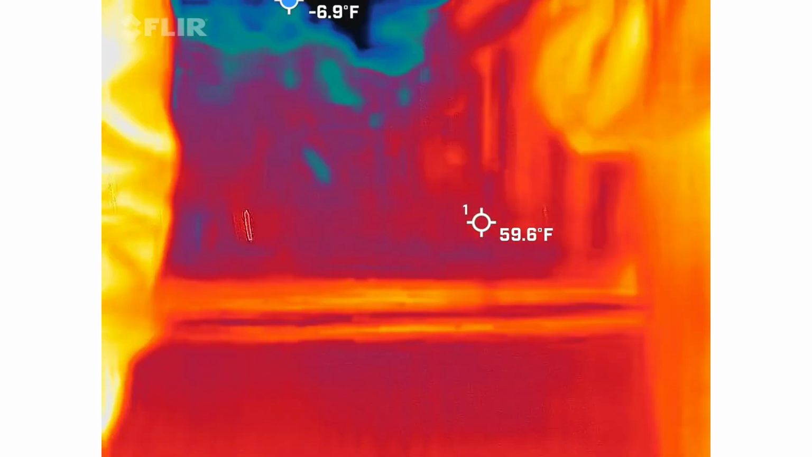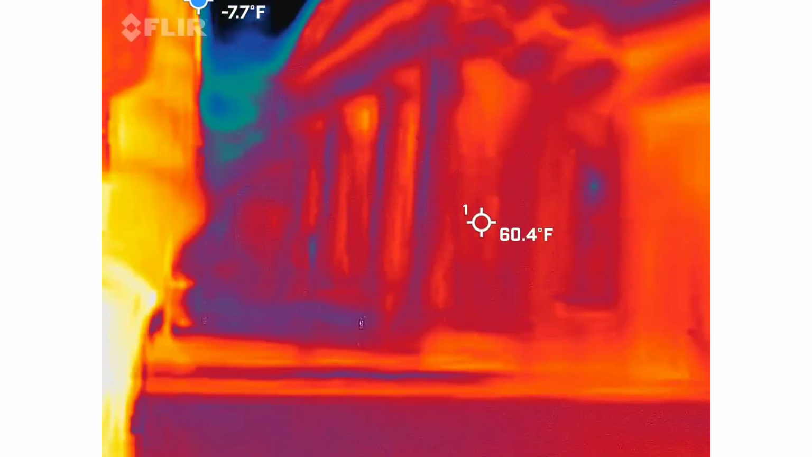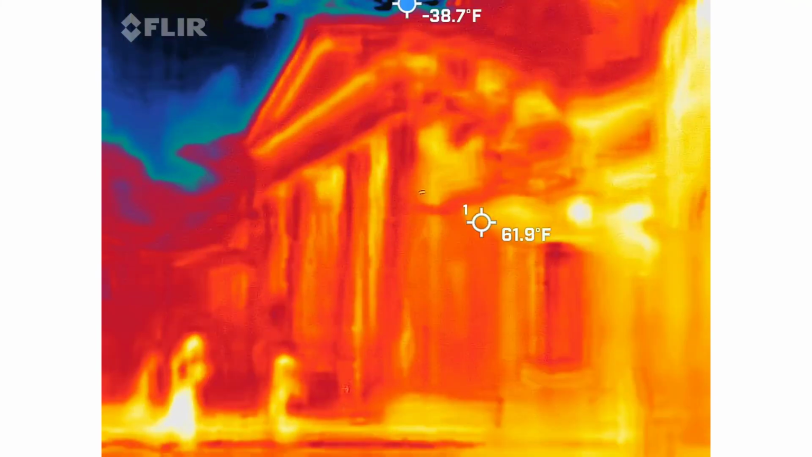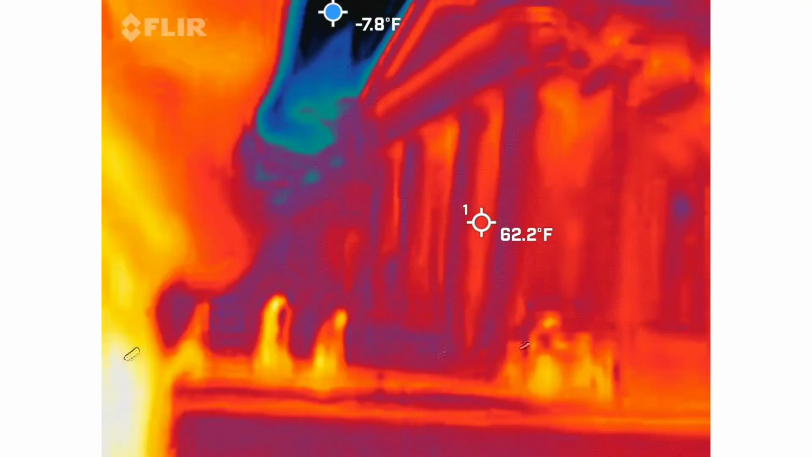Okay, which is why I tried to move it around, because I was like, well, that's weird that that's the only stone that's not warm. Should we stop recording? No, we're gonna go across the street. Yeah. All right, guys, let's head across the street.